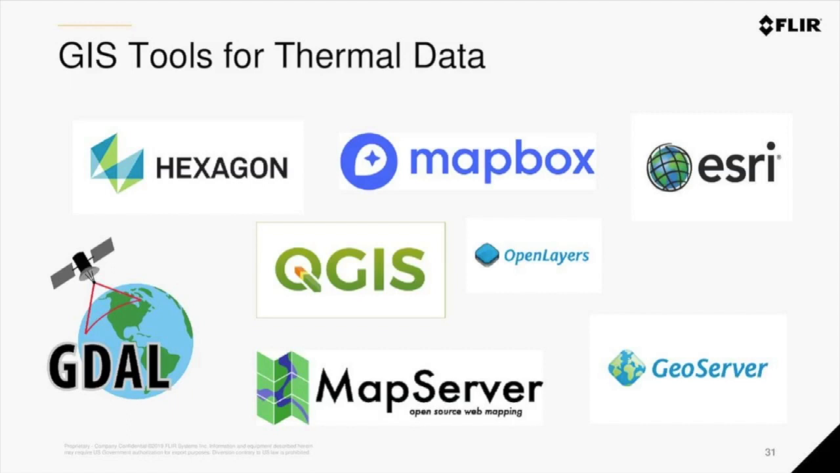So standard techniques like tiling raster layers really are applicable to thermal layers, just the same as they would be to RGB layers that we're familiar seeing in the orthomosaics, for example. So it's really more or less the same problem, as long as we keep an eye on the interpretation aspect of this, because obviously thermal data is not in the visible range. We need to be careful about how we visualize it and so on. So I think it's possible to be very creative here.